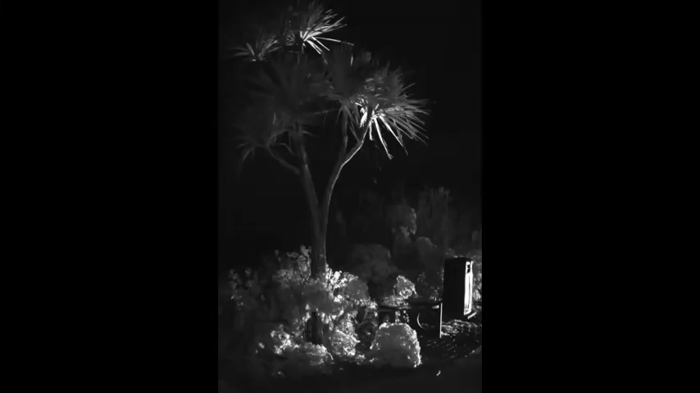I'd just like to finish up by showing you a shot taken with my infrared camera at night. I thought it coped really well. I've got a Nikon D200 which I had converted years ago. I can't remember the exact conversion that I had done, but this was taken with my 50mm prime lens on f/1.4 at a 13th of a second, which I managed to hold still. And as you can see, it's not bad at all.